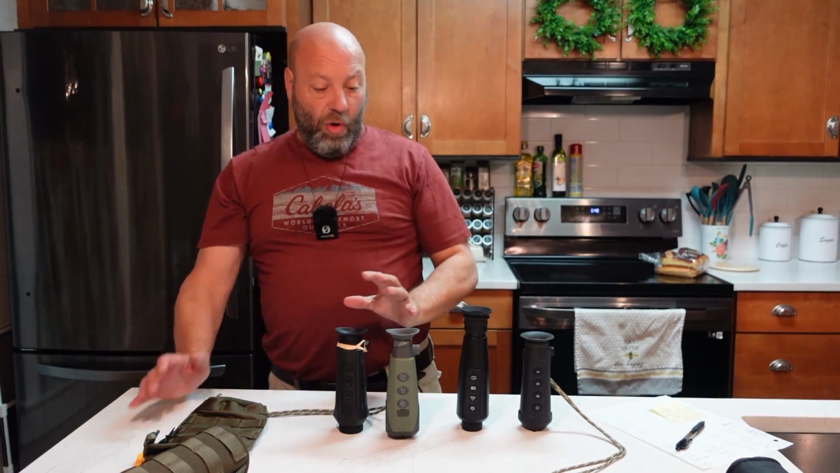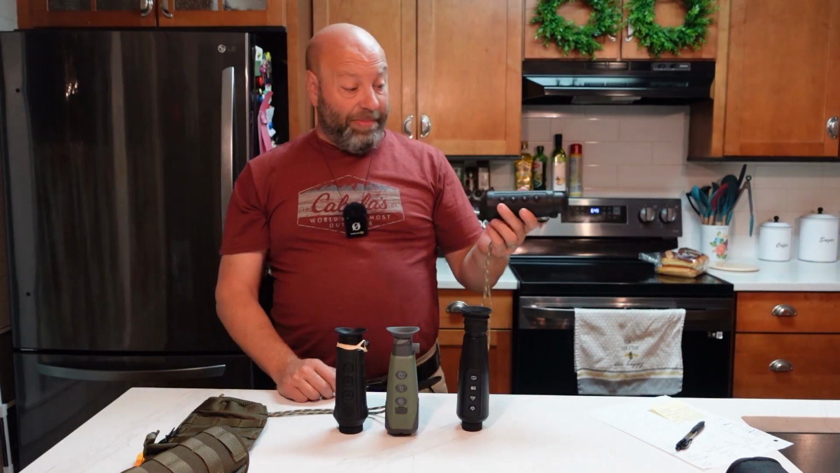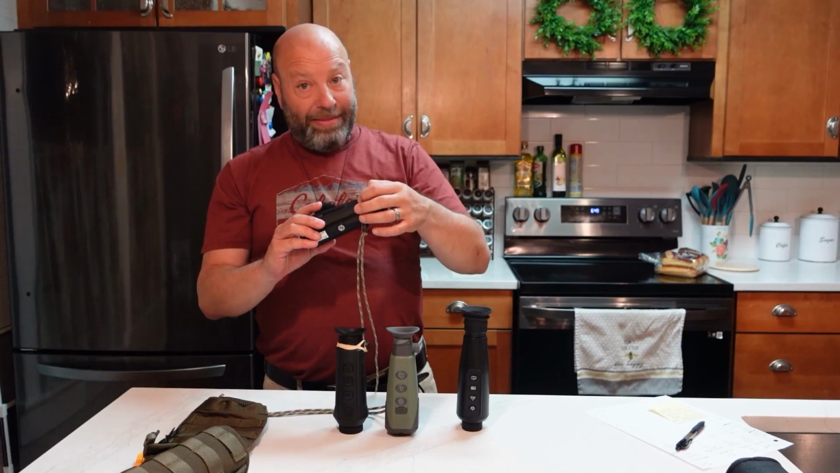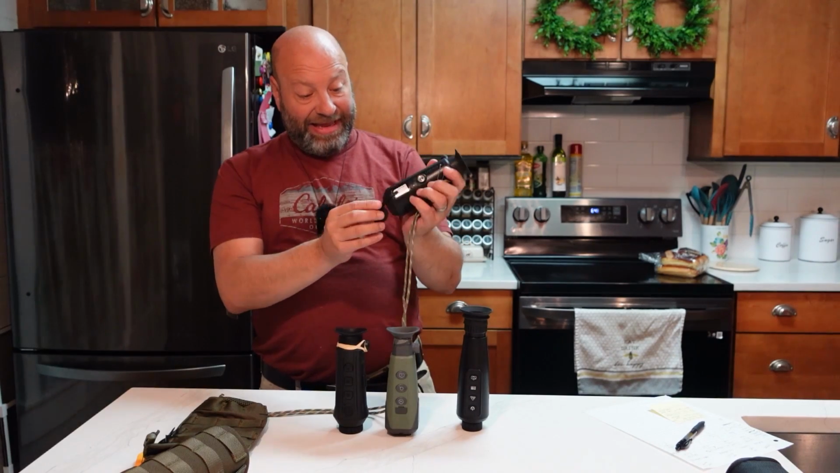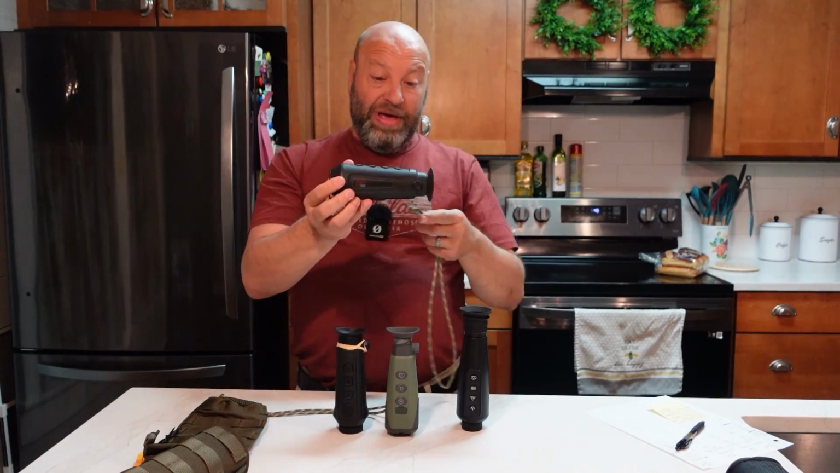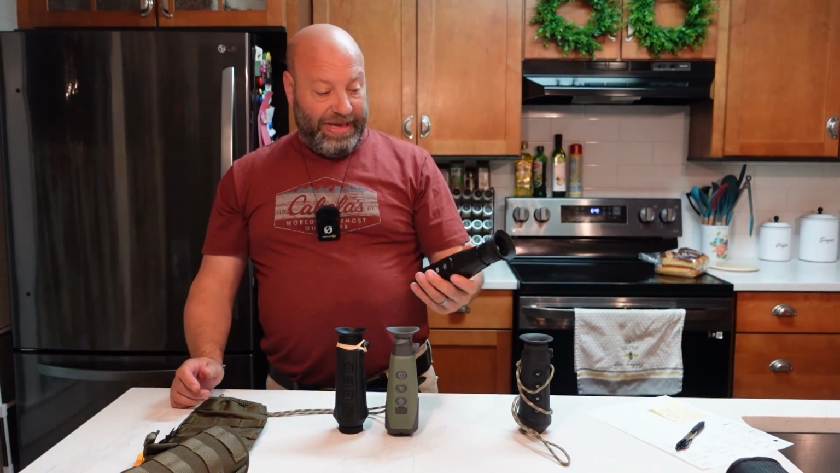Each of these have their own little concerns, and these are the two I bring in the field. This one I did too, and this one body-wise, honestly, this doesn't come off very easy. The diopter's rock solid on it. It's ultra light. This is still removable, which is nice. I can take that right off. I mean, there's a lot of great features on this one that I didn't have to do any mods to at all.